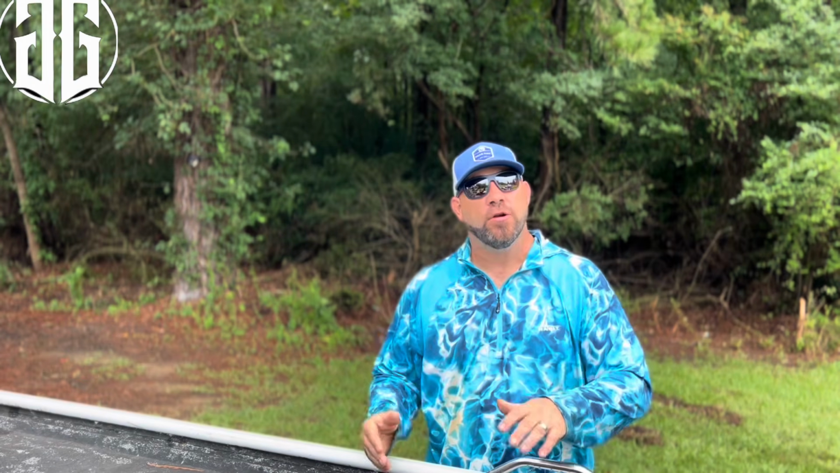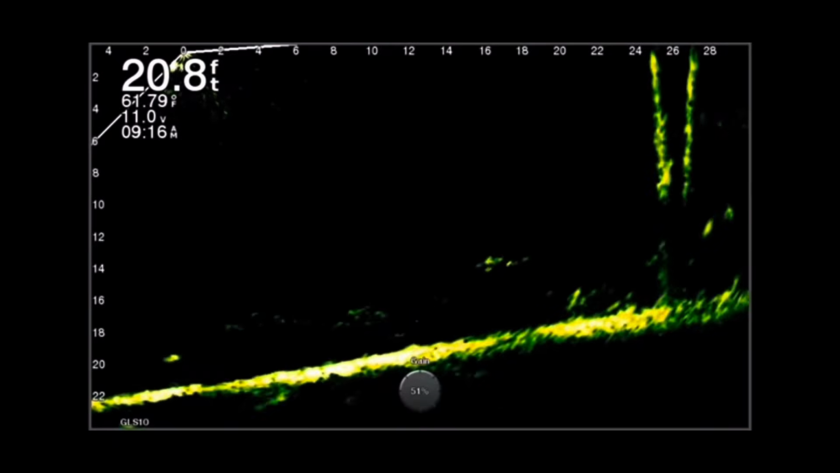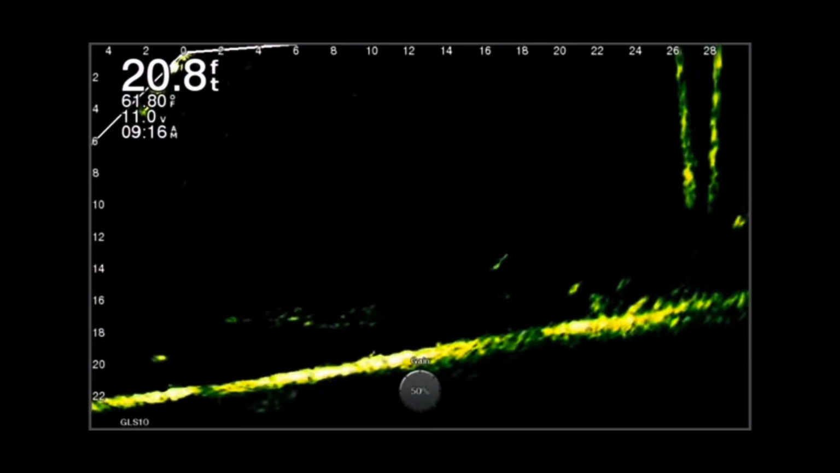All right, guys, in this section, let's talk about gain. What is gain? In order to make good adjustments on your fish finder, it's important to know what each adjustment is. So let's start with gain. Gain is simply Garmin's word for sensitivity. In the following video, you'll see how each adjustment in gain affects your picture. I'm going to go through each adjustment in gain. It'll be listed on the screen, to show you how much adjusting gain does.